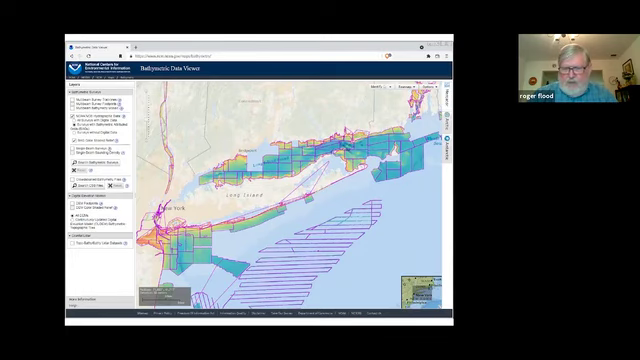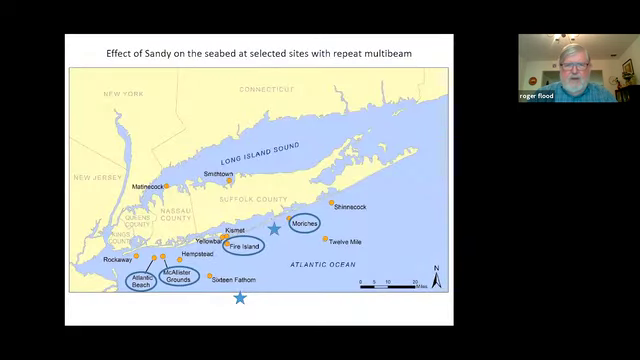All right, so what I was going to do is see what our data has to say, and there's other surveys about Sandy and its effect on the seabed here. And I'm going to look at those areas with the blue circles, which are 4 of the artificial reefs, Atlantic Beach, McAllister Ground, Fire Island, and Mauritius. And then there are 2 stars, which are 2 other places I was going to at least mention.